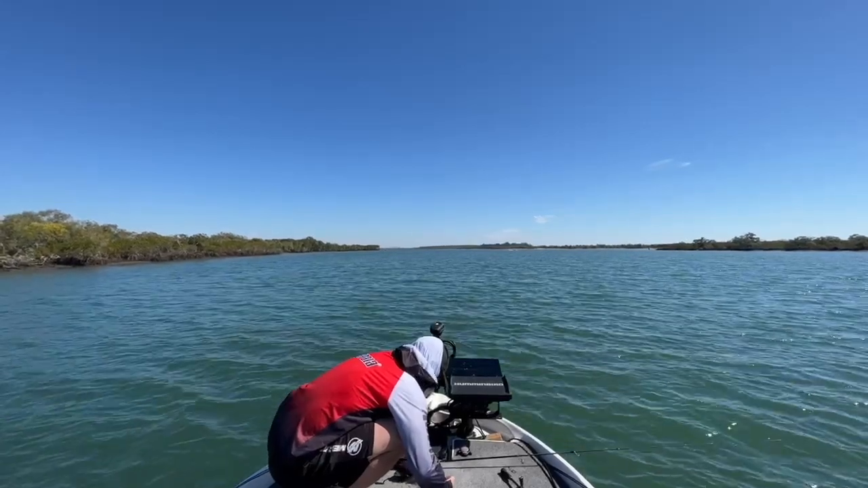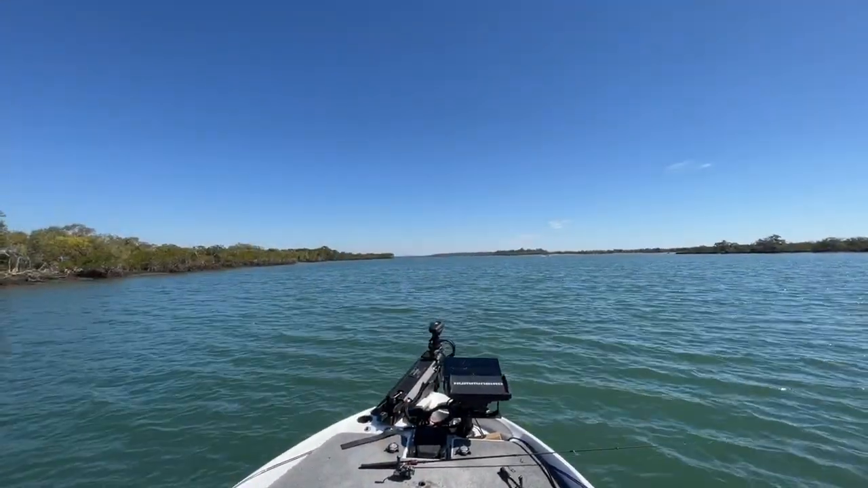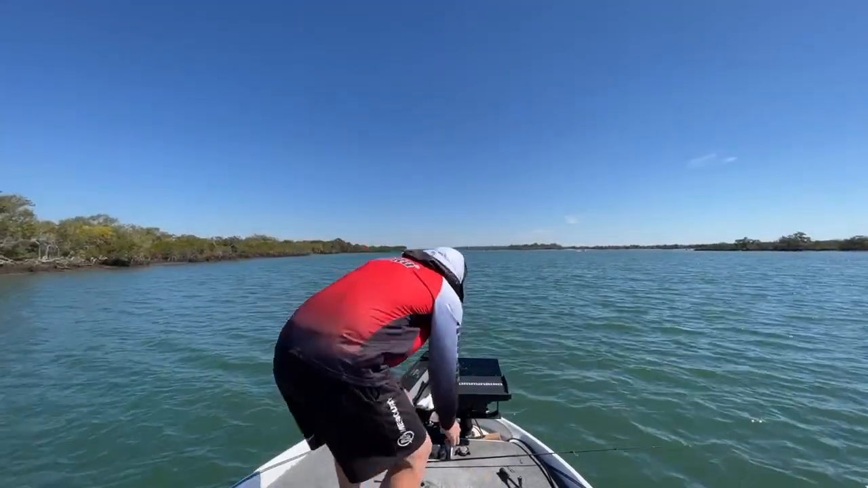Again, there'll be people in the field that would love this fish right now, but we caught 30 at the end of the day, I reckon. 26 fork, fat, no good to anyone.